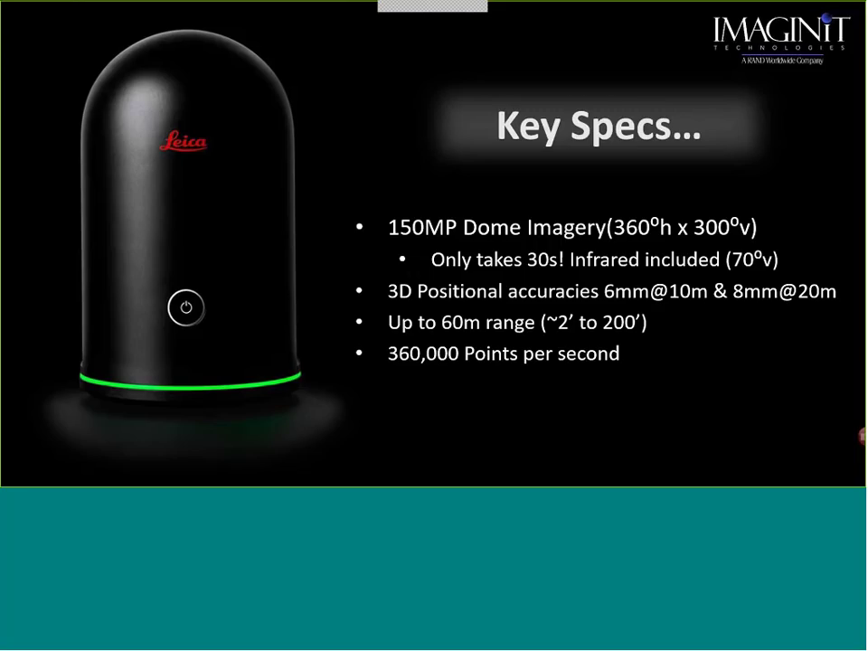The next one is it collects 360,000 points per second. Okay, that means it's shooting that laser out, and every 1 second that it shoots that laser out, it's collecting that 360,000 points. And for every second we collect, it's adding those points. That's what's building our point cloud information.